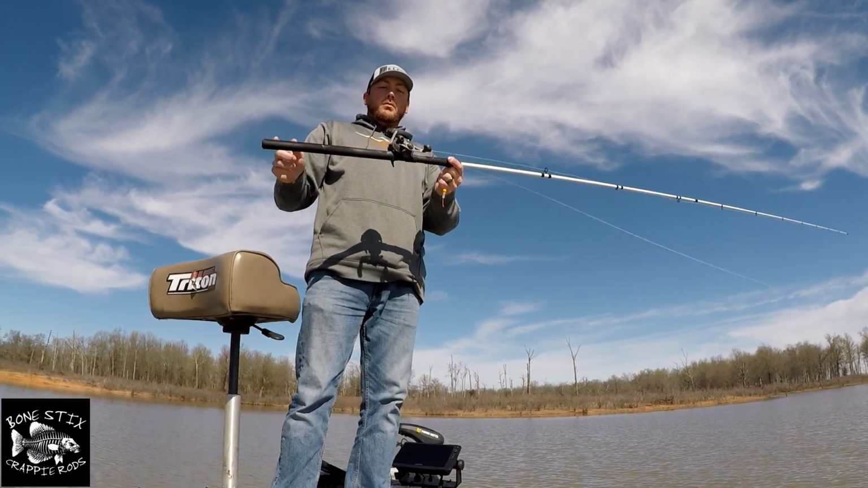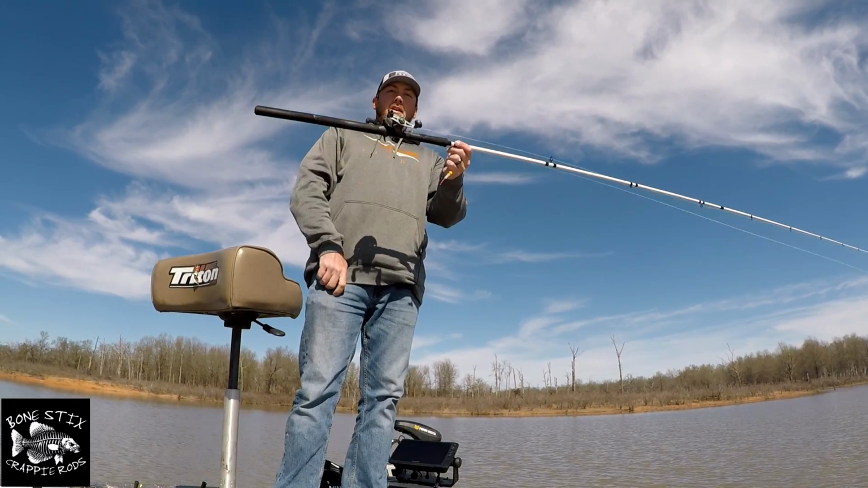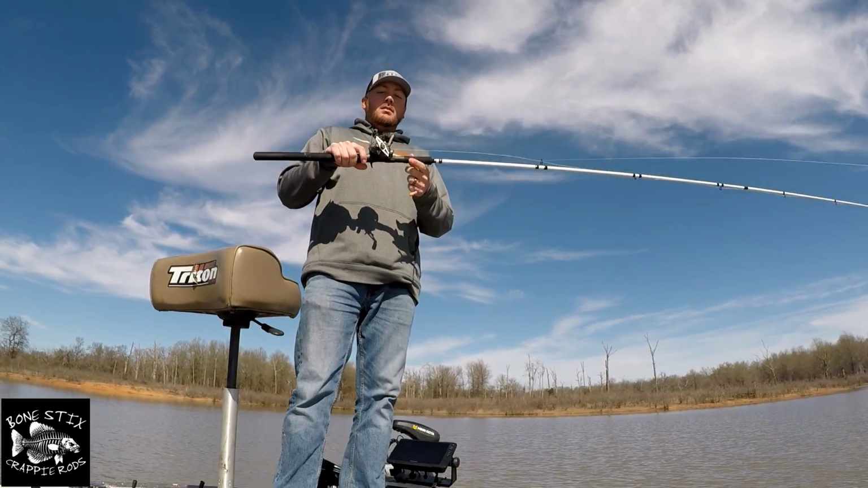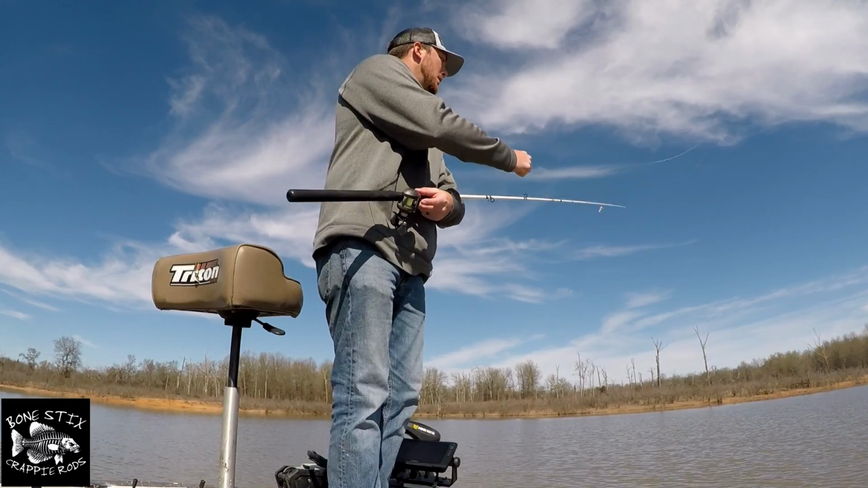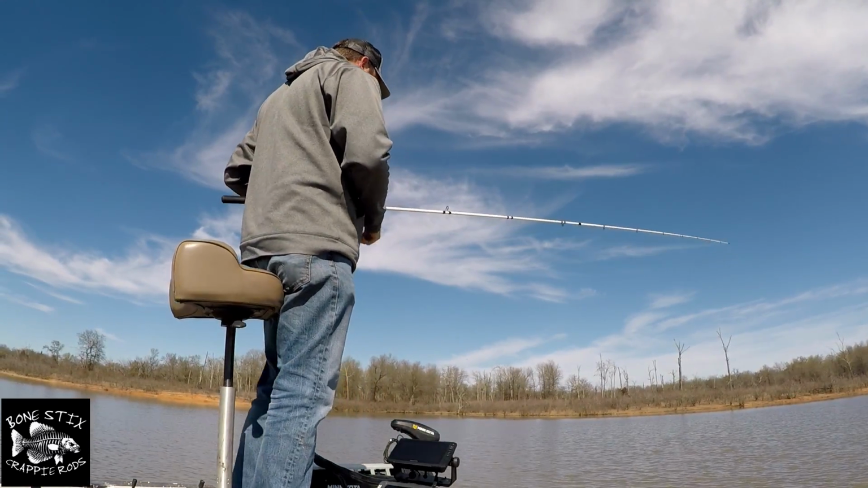Using the 12 foot spiral wrap rod from Bone Sticks Crappie Rods allows you to use your bait cast up. You don't have to flip it down or reverse reel. The guides stay down. And I'm using some MCM tackle jigs, hand-tied 1/4 ounce jigs. 15 pound braid, high vis braid.